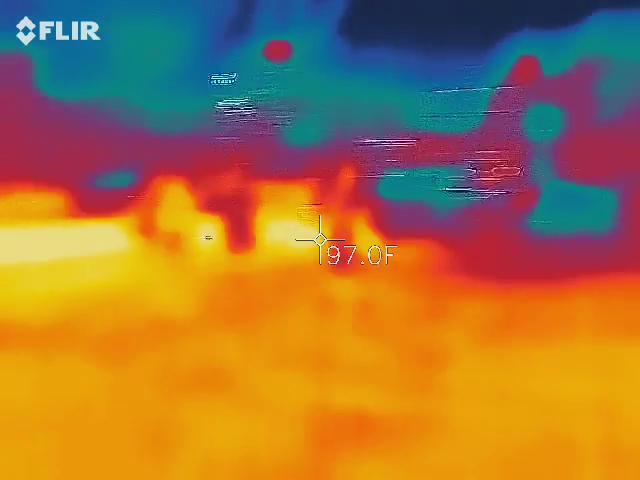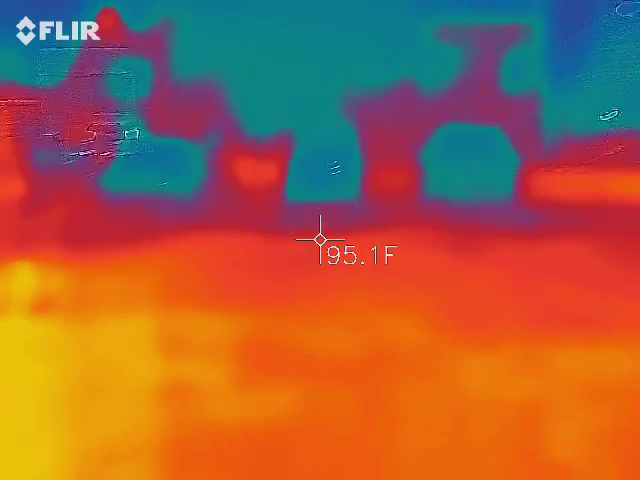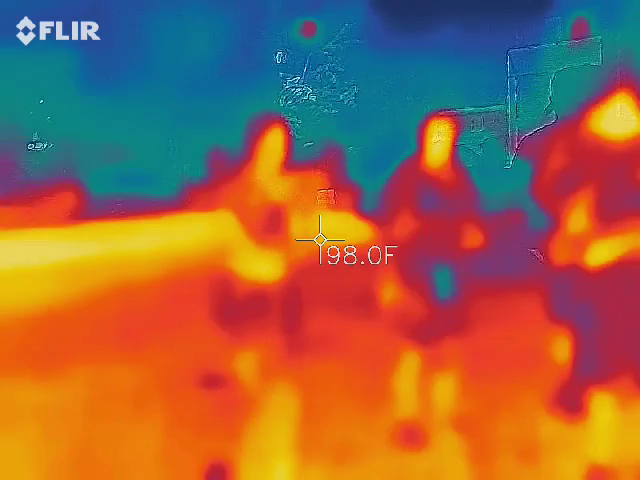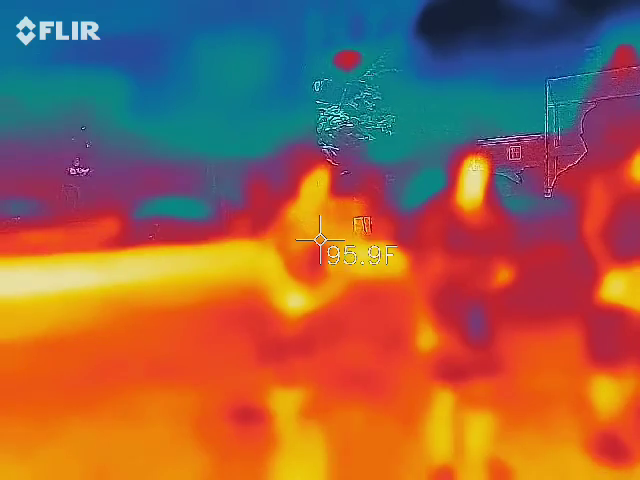We got rain coming. Not bad. It's coming, I feel it now. You can hear it. I guess the question is how much more do we got? We can go back to the Red Barn area. There's a little shelter. Let's see where we're at.